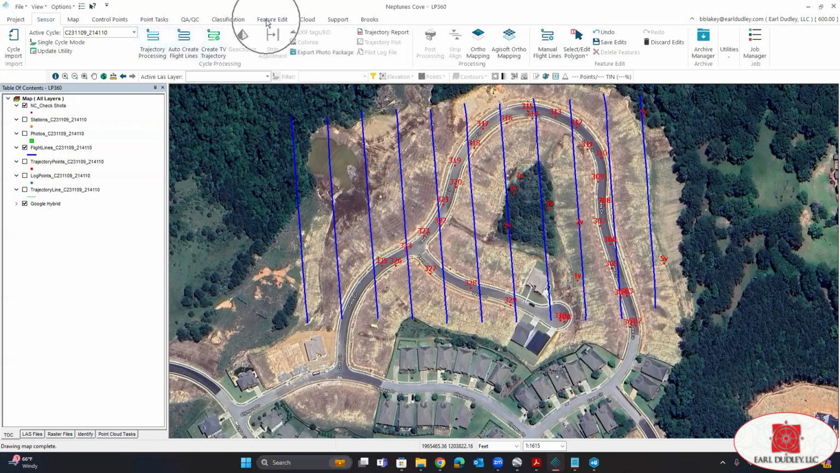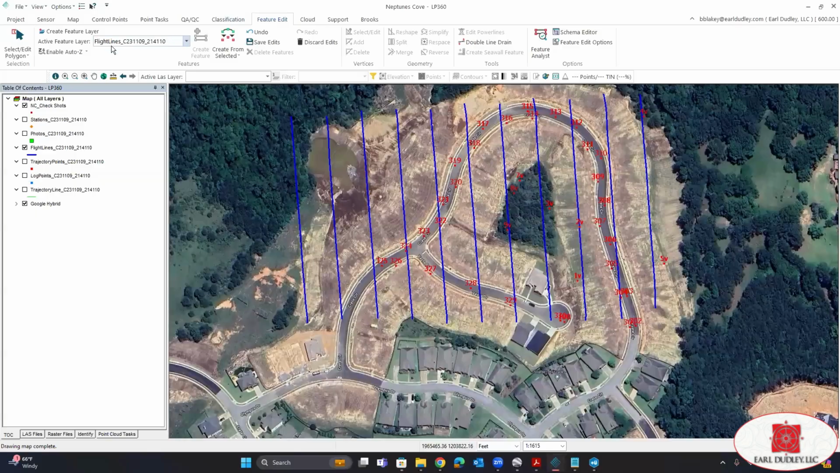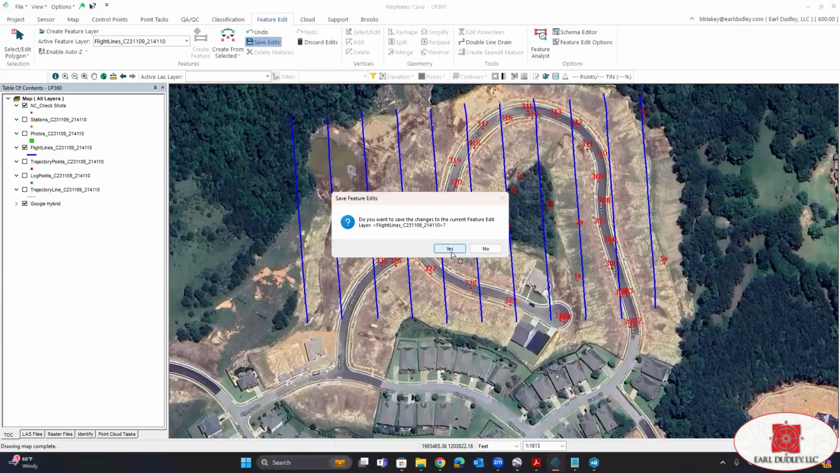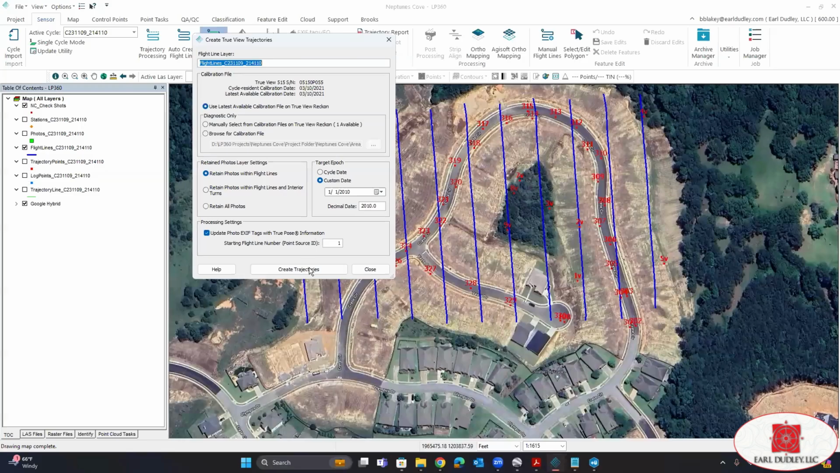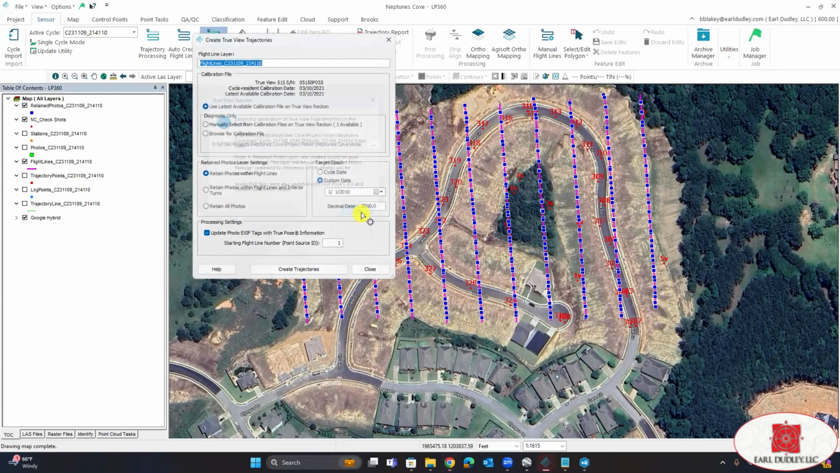And then last, we want to go up to the feature edit. And we can see that our active layer right here is flight lines, and we want to make sure that we save that. Okay, we're going to go back to sensor. And then now we're going to hit create true view trajectory, create trajectories. Okay, you can see that our trajectory files have been generated. We're going to click OK.